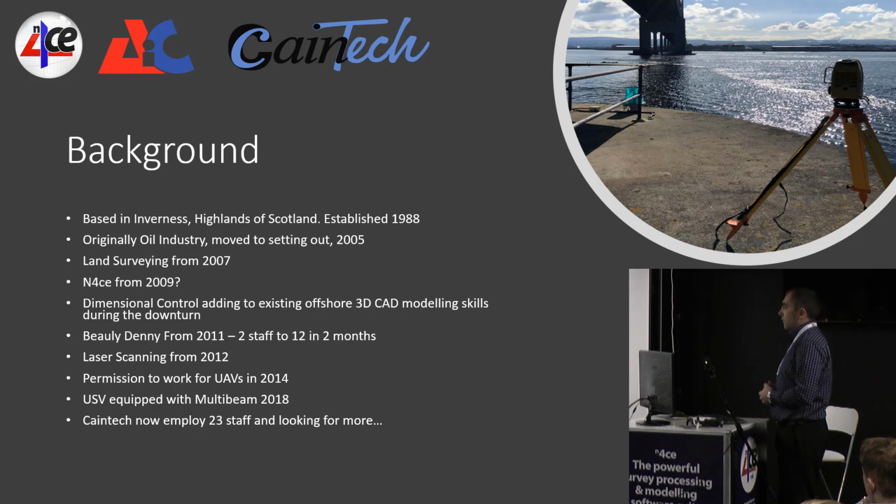Bewley-Denny, 2011, that saw a massive step change for the company. We went from 2 staff to 12 in 2 months, which was a lot of grey hairs, balancing monies. In 2012 saw the first Faro scanner we bought, which was as good as Terramodel. Then changed scanners and advanced the workflows that we've been carrying out.